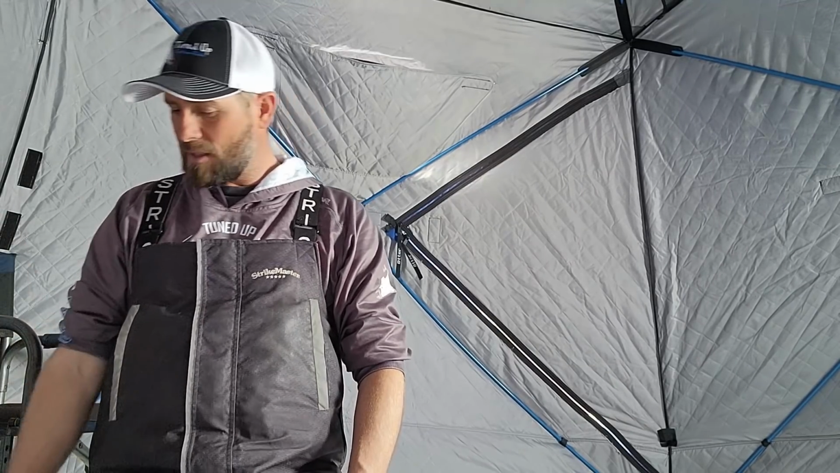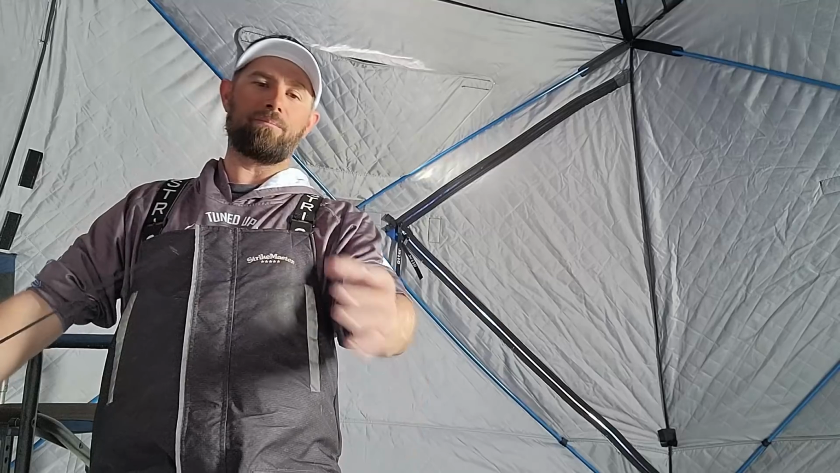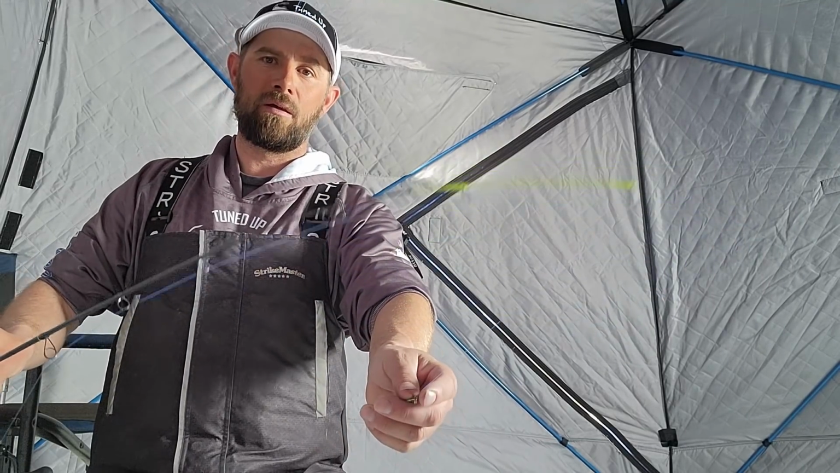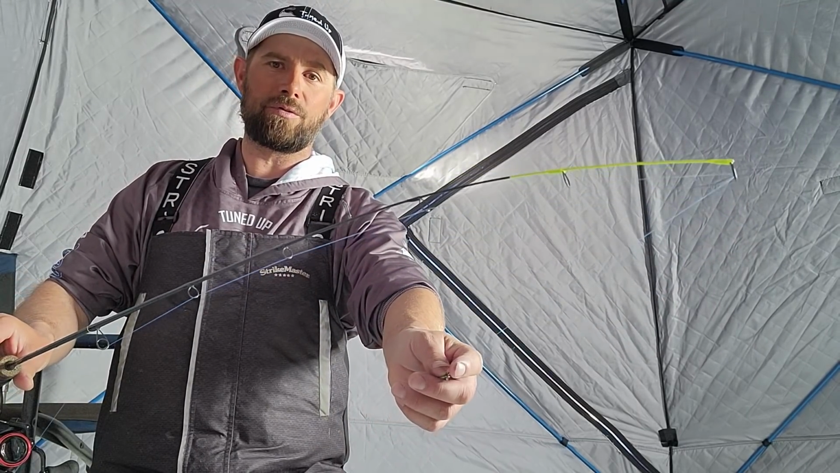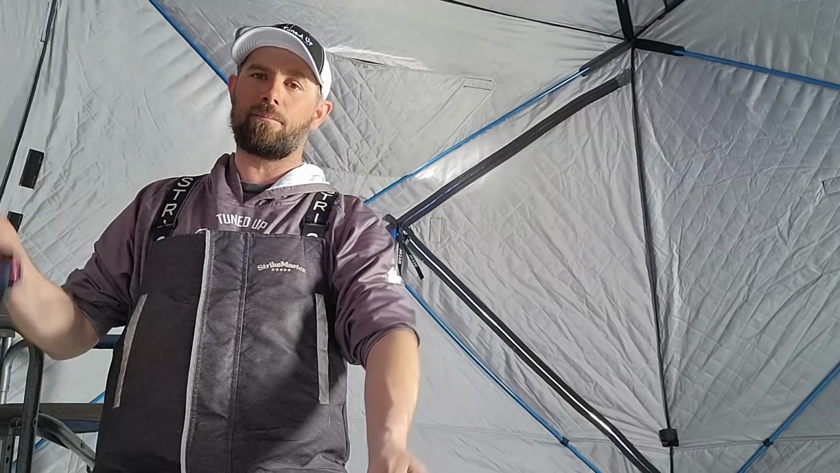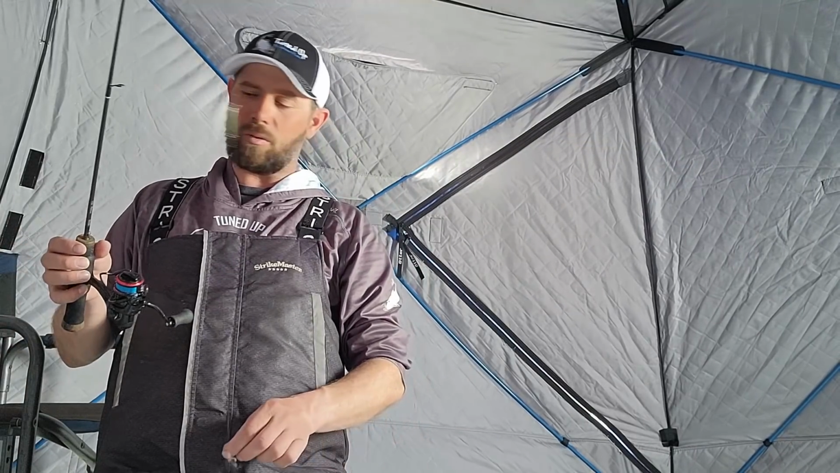If I know I'm going out and I'm targeting 3 to possibly 5 pound tulipies, that's the one I prefer to use. But this one here, you can see it's got that high vis tip on it. Hopefully in the video you'll see, I'll be jigging, all of a sudden when those fish hit, you'll just see the tip of the rod dip a little bit. Set the hook, good to go.